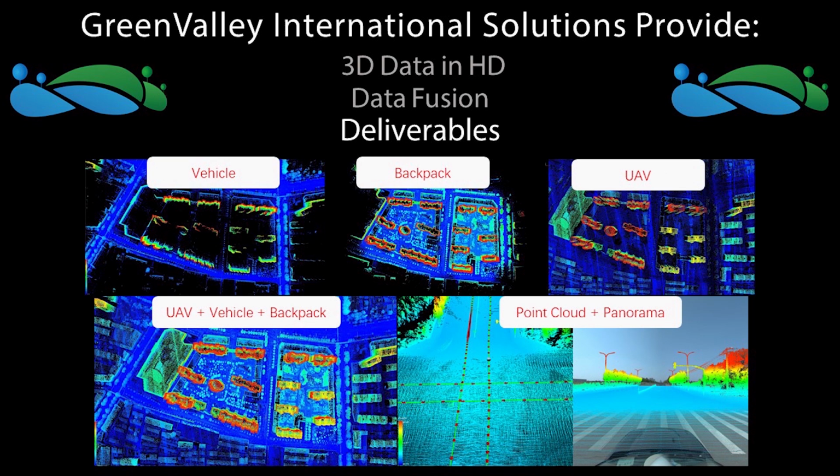And then finally, what we really provide are deliverables. Oftentimes, the point cloud is just the beginning of somebody's workflow. They have to take that through a data cleaning process, then pick out certain areas of interest, and then actually get it into a data type, format, or visual that their end customer or colleagues need to make use of the point cloud data.